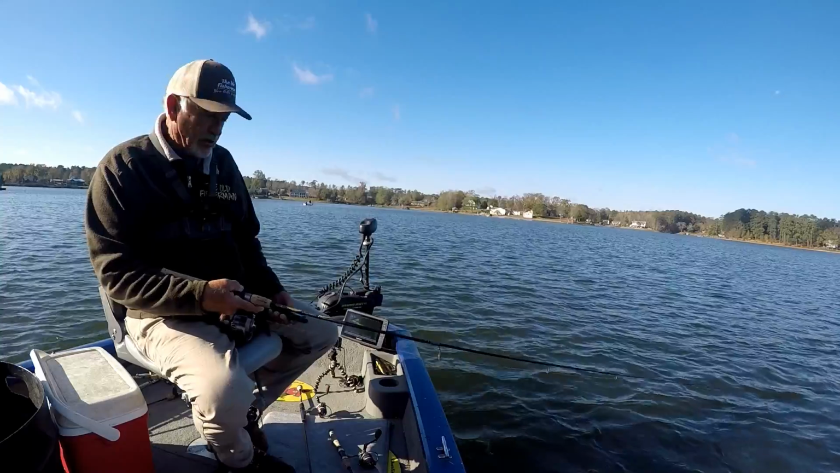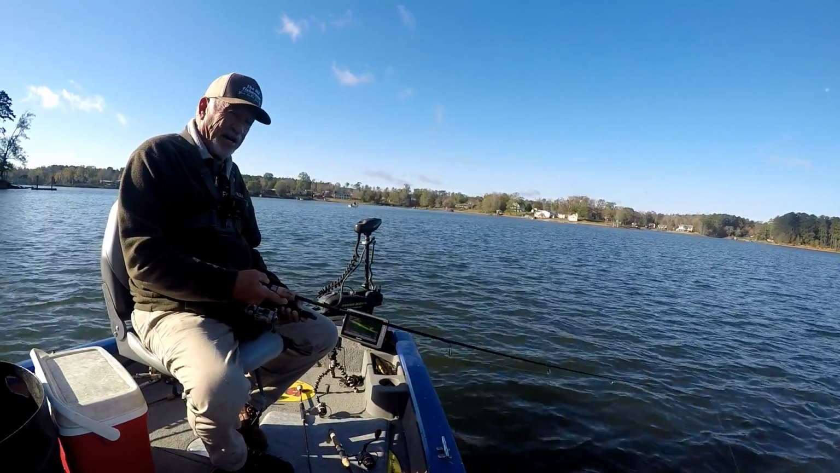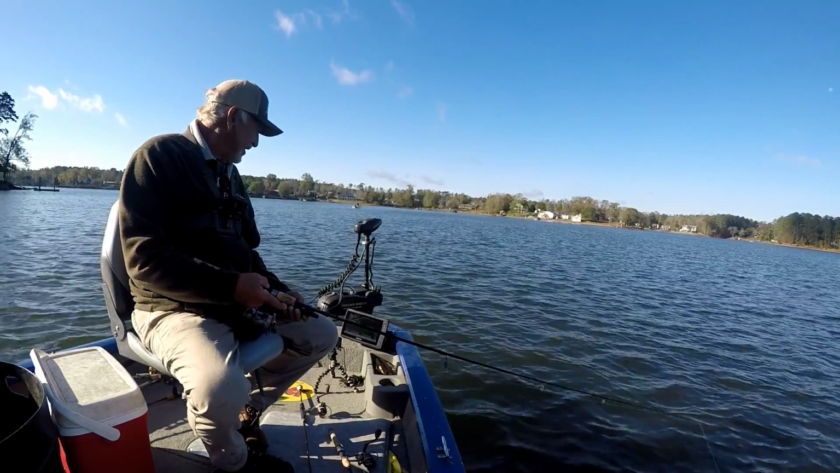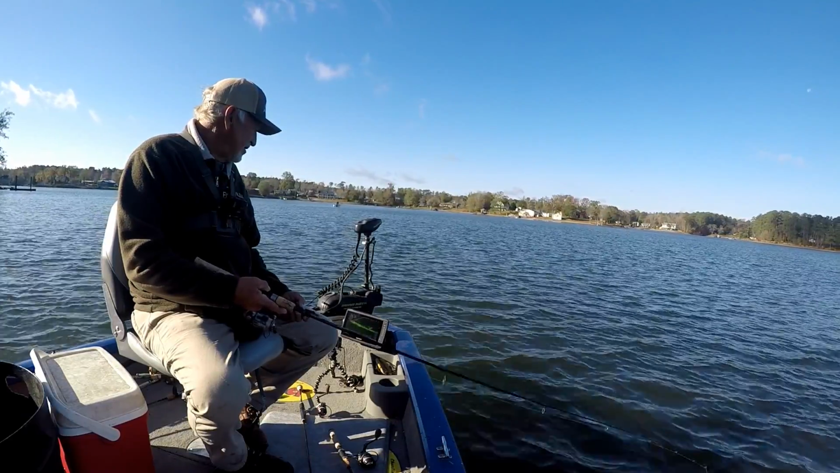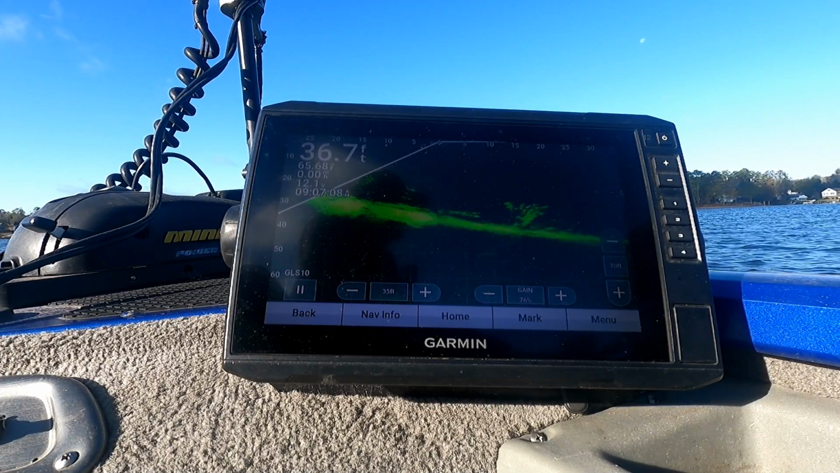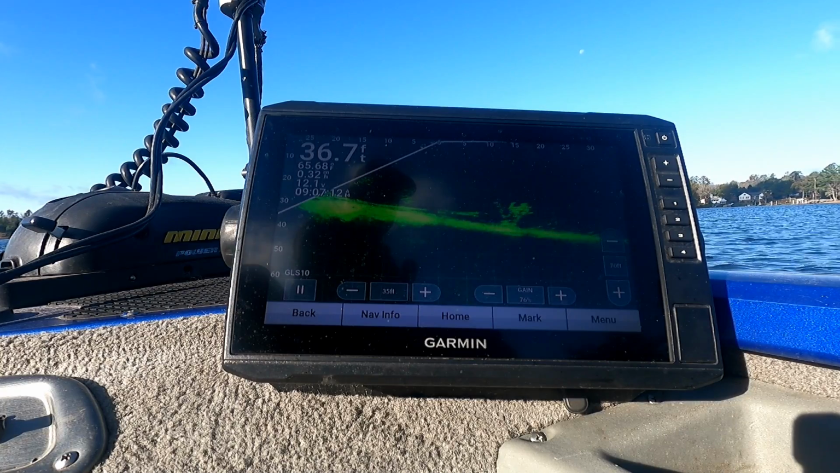Well, we caught a couple. There ain't a lot of them in here today. There ain't as many in here today as it's been. You'll see right down the right, the brush ain't got nothing on it. The fish are out from the brush. We just got to circle around here and get on that school of fish. All they do is get together and just kind of move around in a ball.